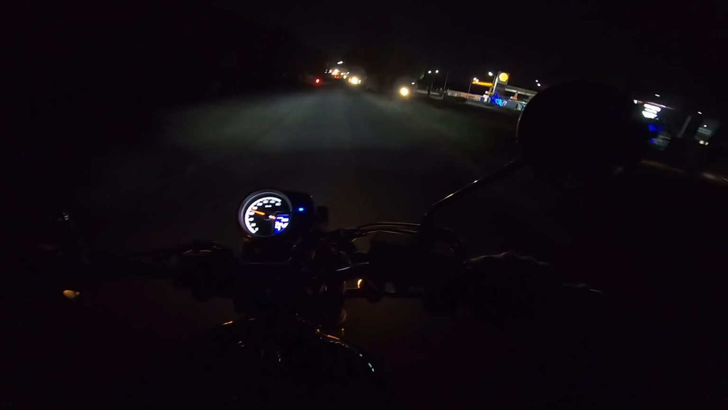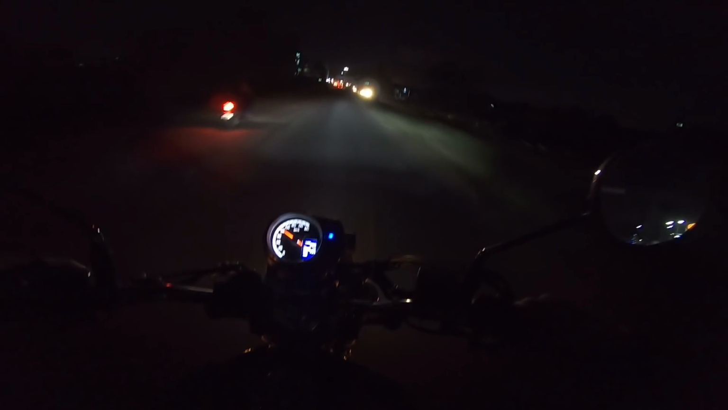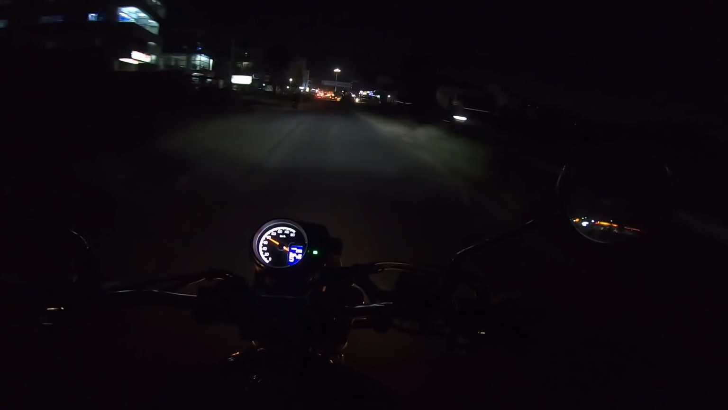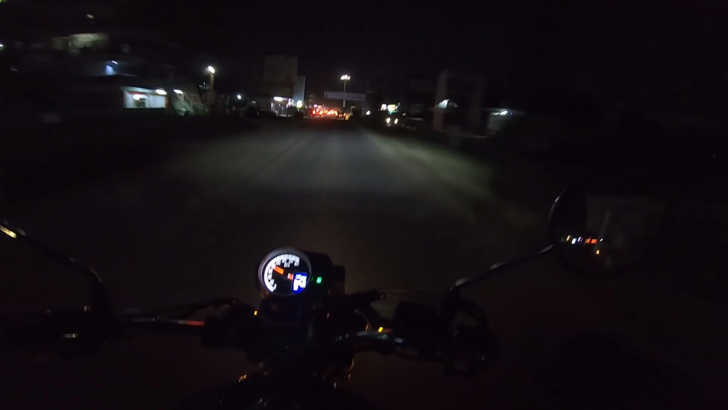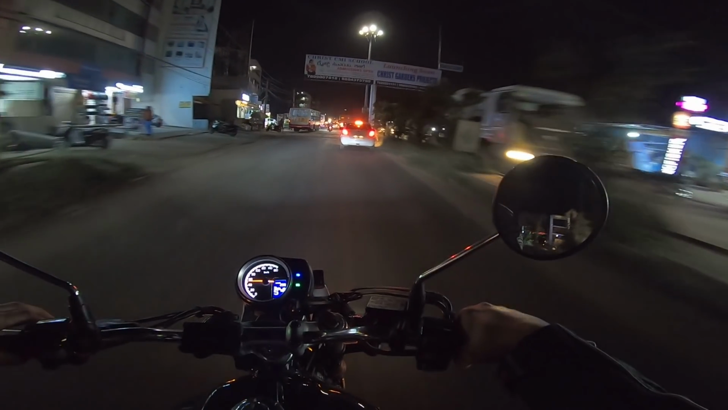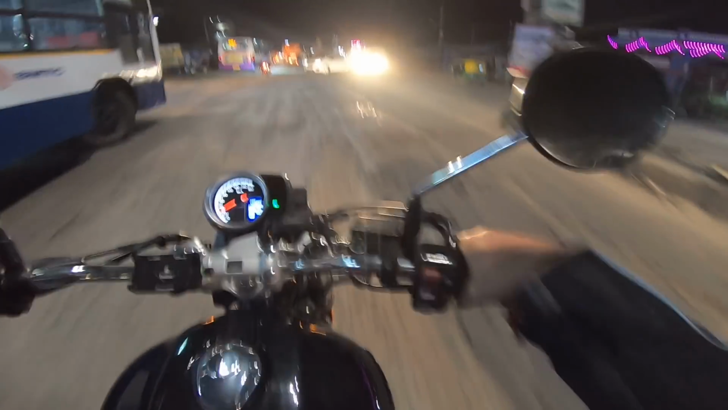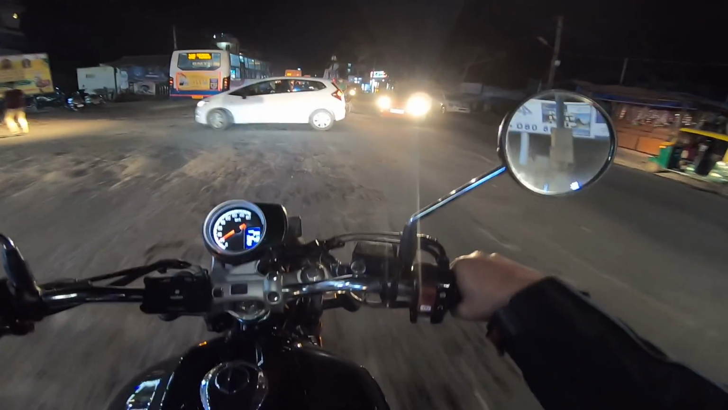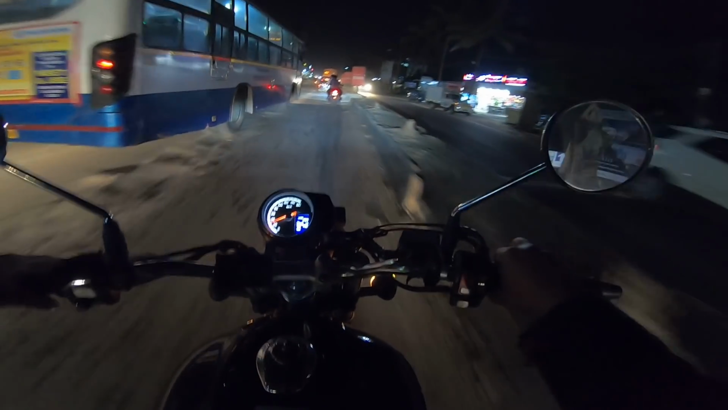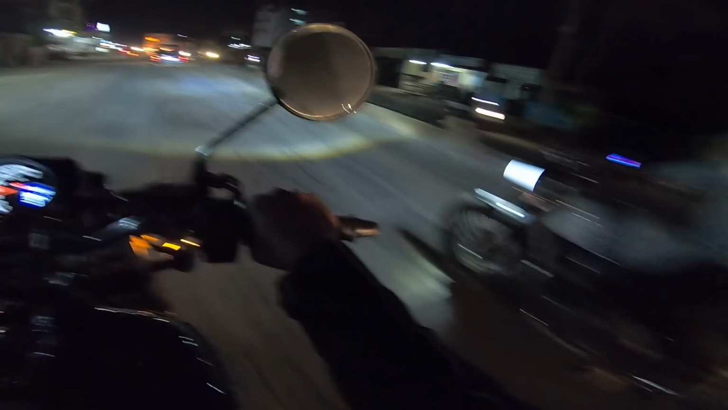So let's pick up a little bit more speed and then take a look at how it performs. Okay. So guys, these are the very bad patches. You can see the vehicle is not getting unstable. It is going quite comfortably, not bad. And I think it's an Interceptor going there. No, it's a GT.